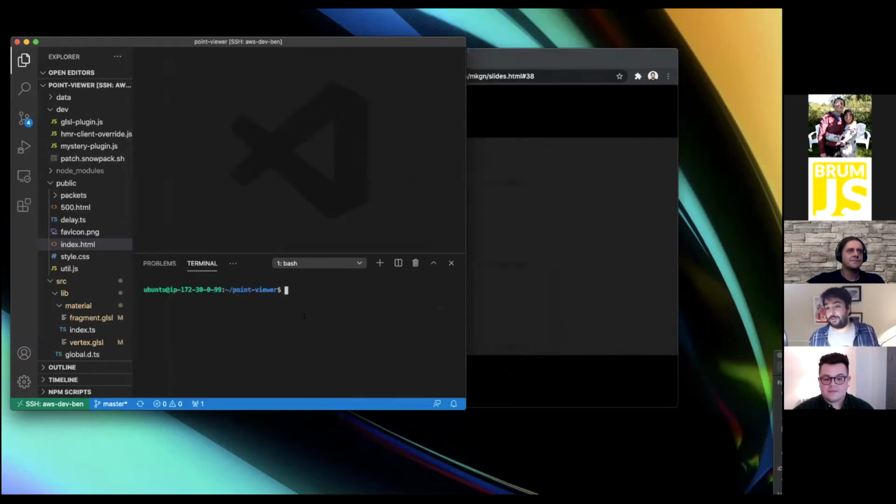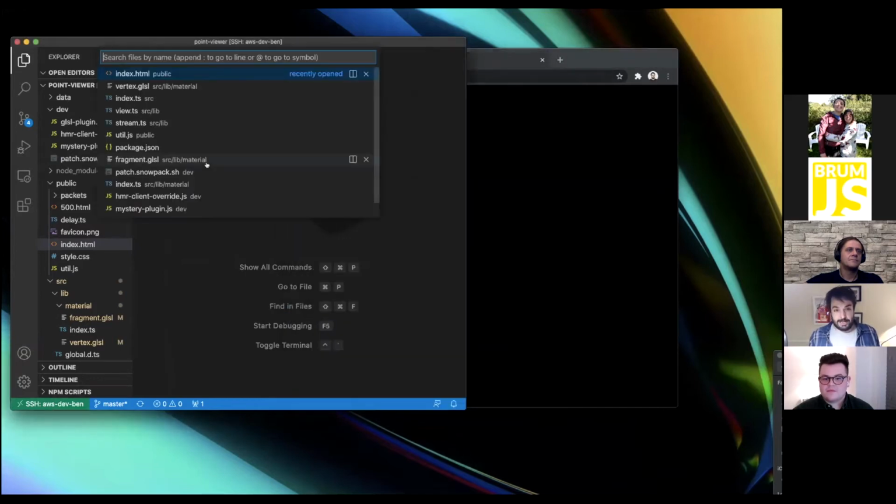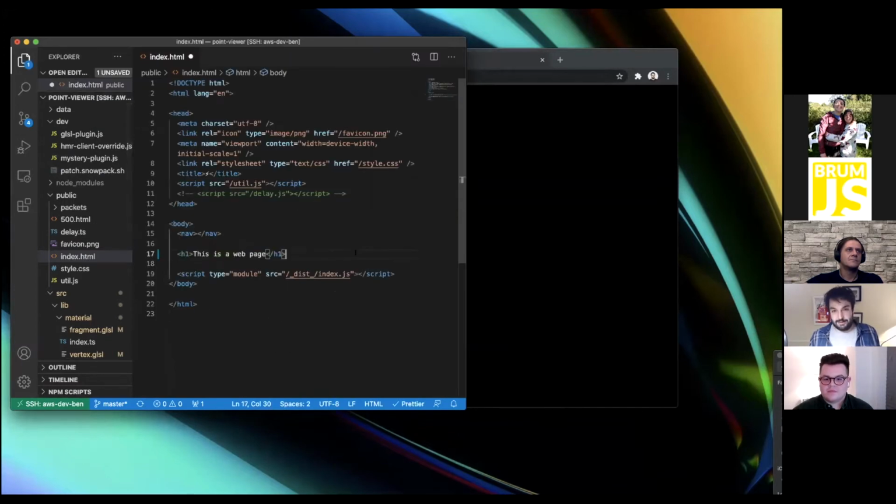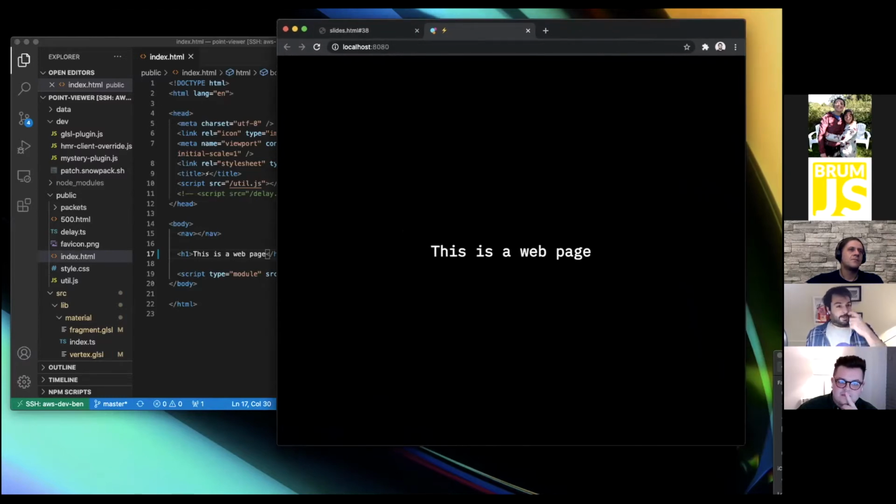So what we're doing is opening a new terminal here, and I'm going to start a web server. So npm start. What that's going to do is open a development server and a blank web page. And what I can do is go into index.html and say, this is a web page, and it reloads. This is using Snowpack, which is a really cool tool that uses ES modules as part of its tooling.